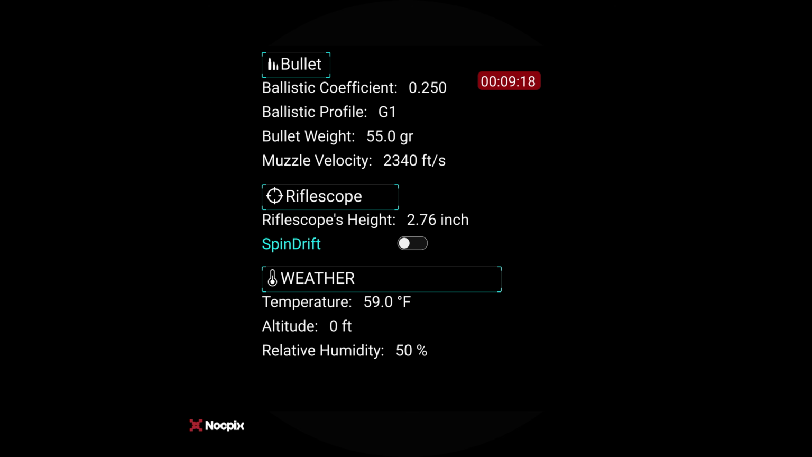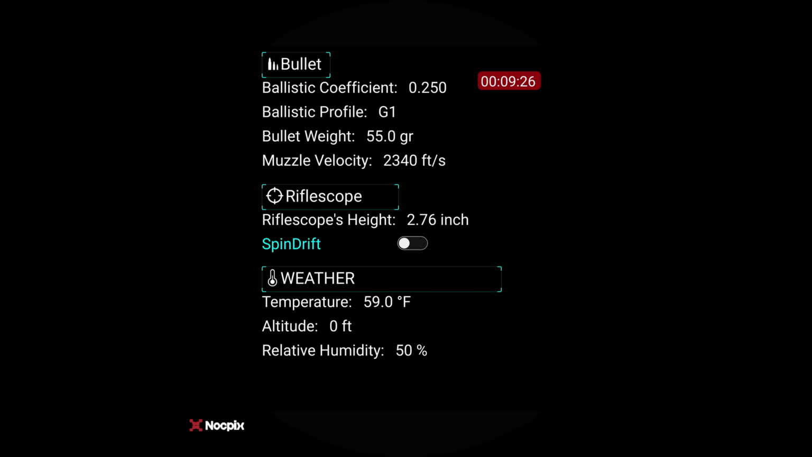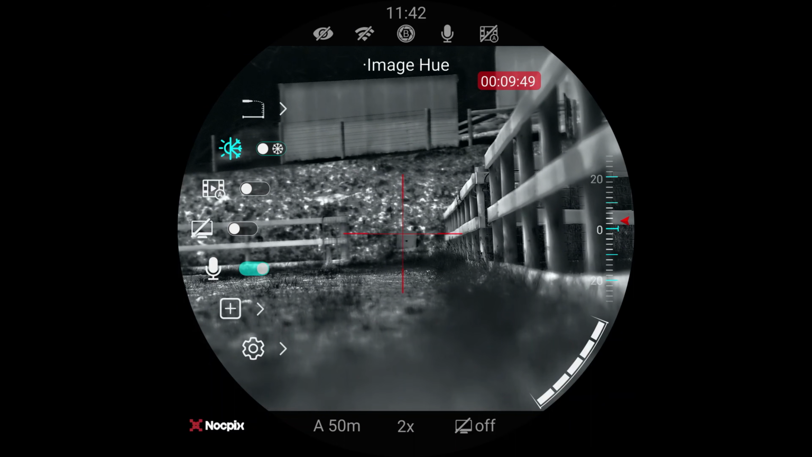You can turn this spin drift on, and if you turn this spin drift on, you're going to get more information, which is your barrel twist and your direction of twist. Now, that's really cool because it'll account for, as a bullet exits the barrel, it's spinning, okay, and it's naturally going to curve over distance with that spin. This will actually help account for it. Weather, altitude, and relative humidity. So once all that information's in and we've actually zeroed it, we can turn the ballistic calculator on, which we'll do a little bit later just to see what it looks like. Okay. Our image hue, so you can either be warm or it can be cold. I much prefer it cold.